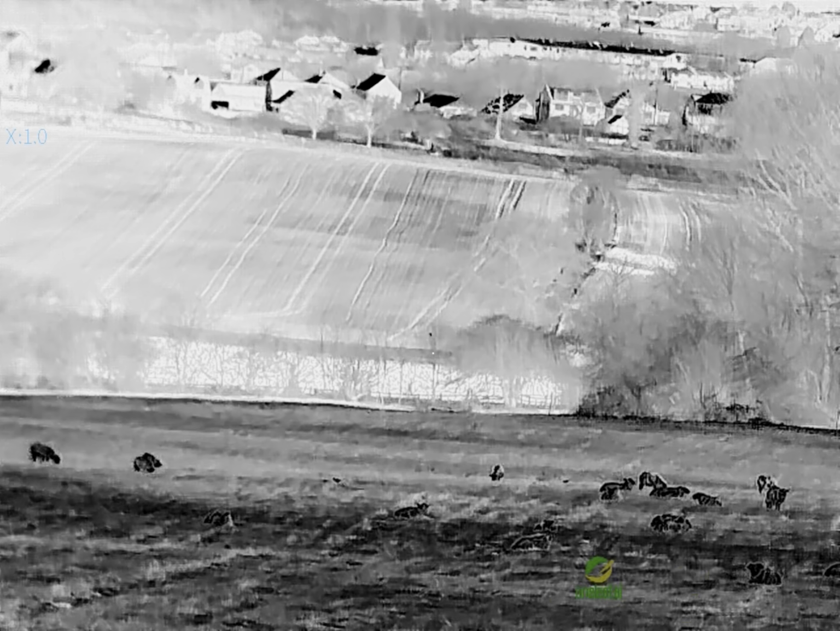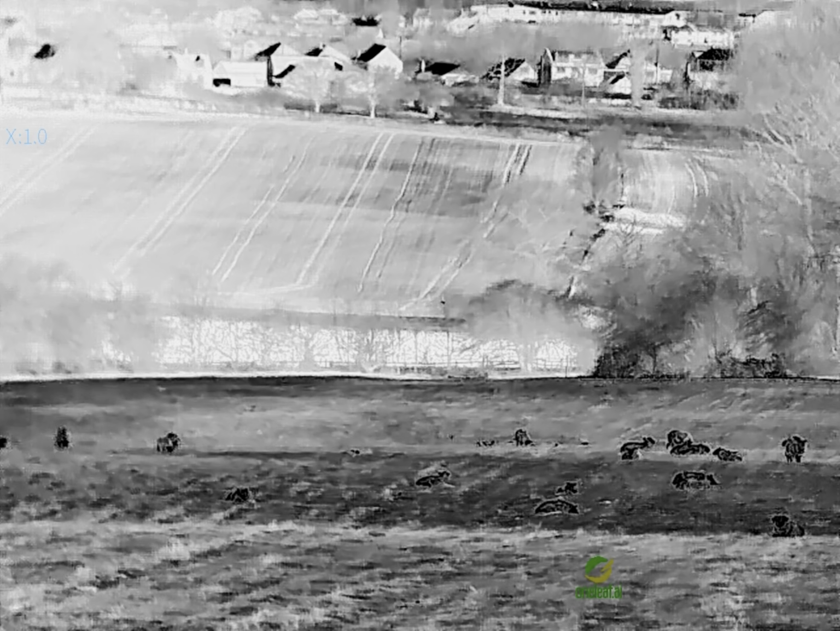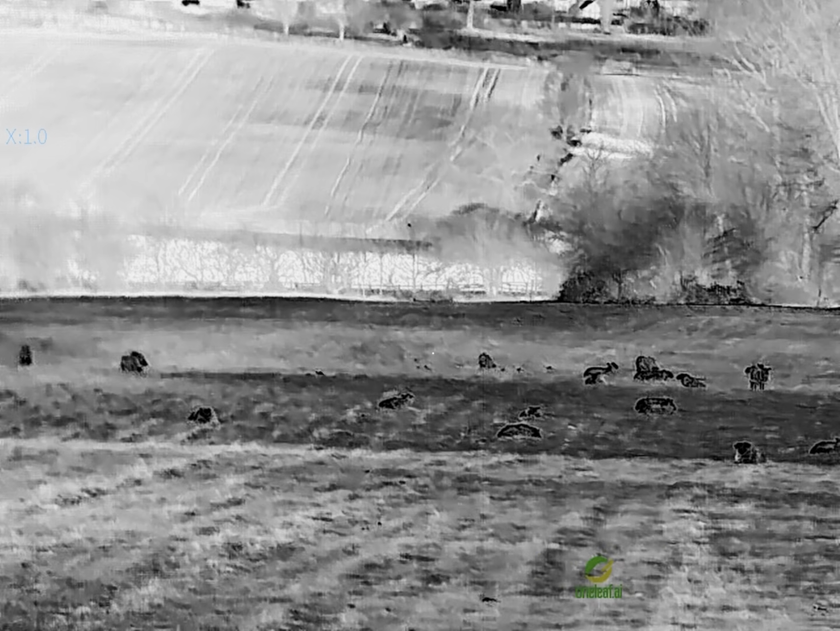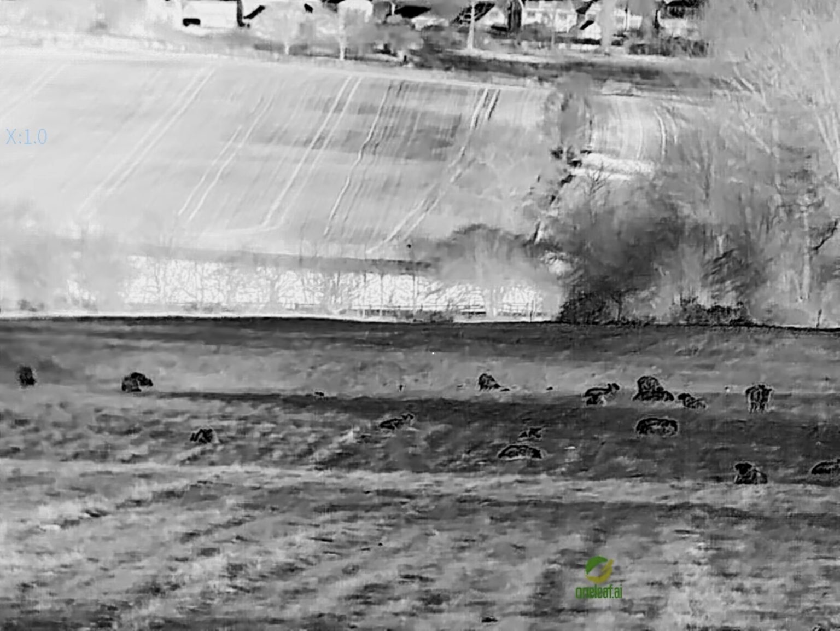So if you look in the tree at 405 yards, now don't get me wrong, I know it's pixelated, you can't make out what it is, but that's a buzzard. At 405 yards, that's picked up the heat source in the tree. Although I can't identify it on thermal, I have looked through this spotter and it is a buzzard.